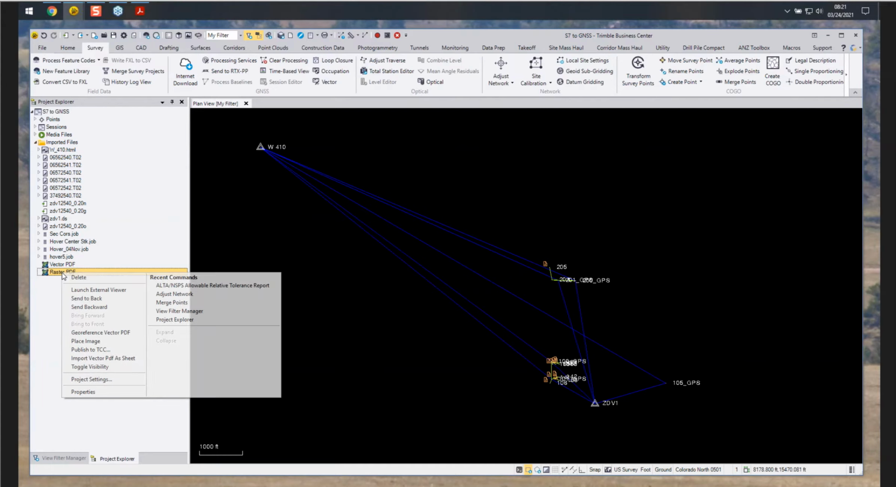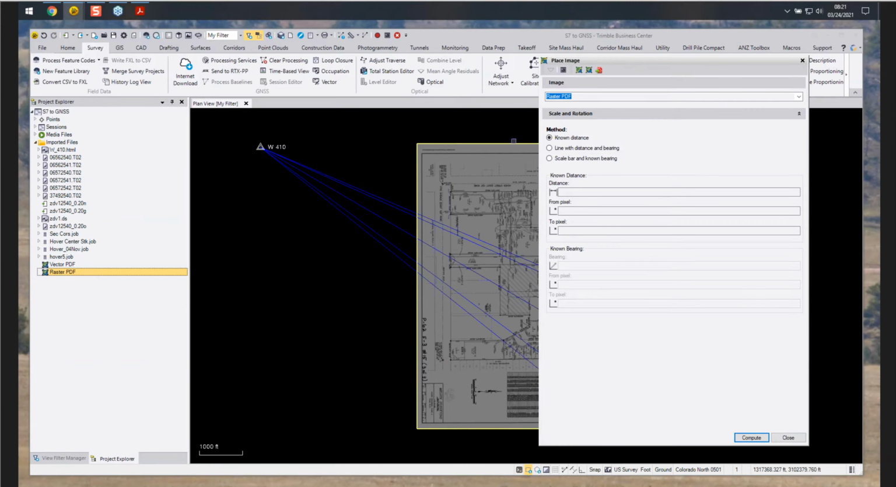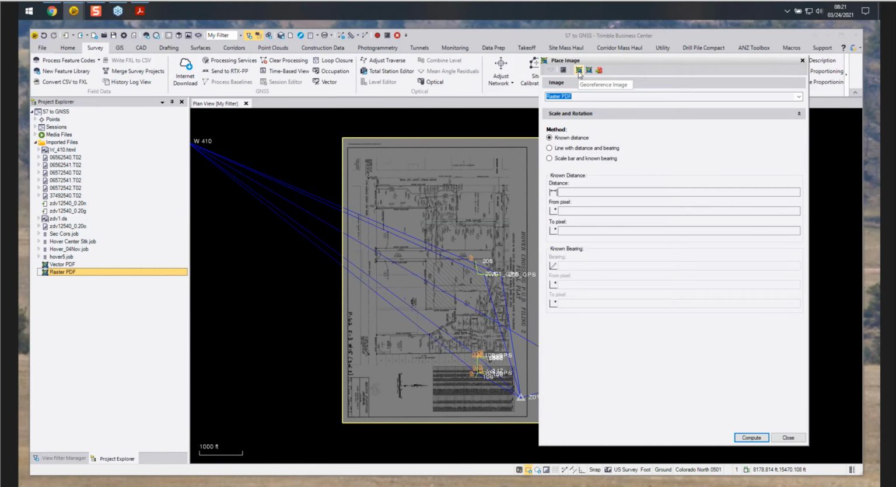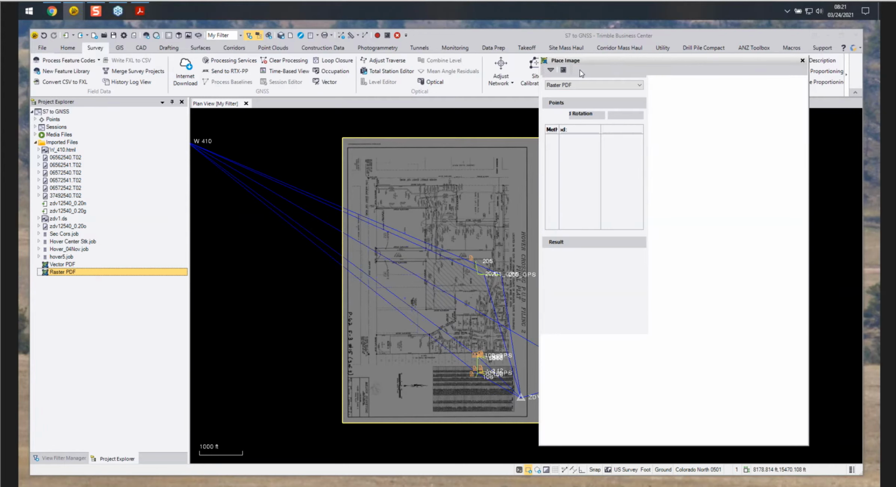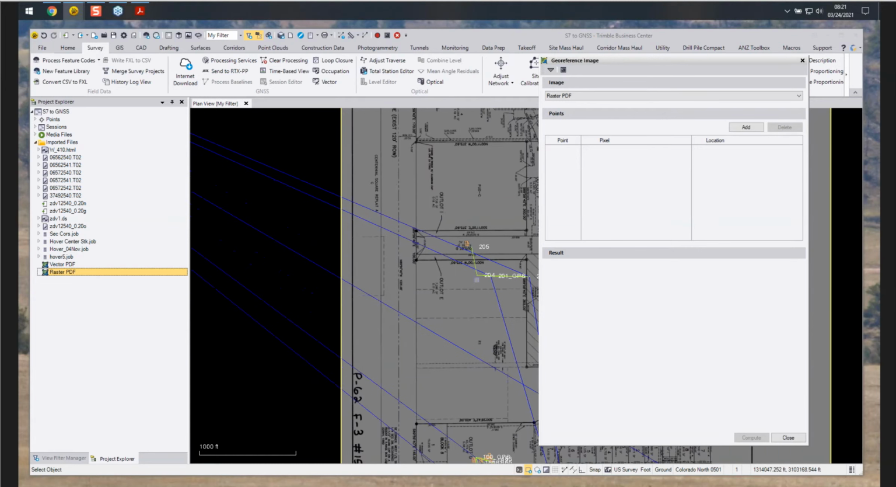This first one is a raster PDF. And then we'll use the command here. We can place in images different ways, with scale and rotation, but we're just going to use the georeference the image by selecting pixels and a point.